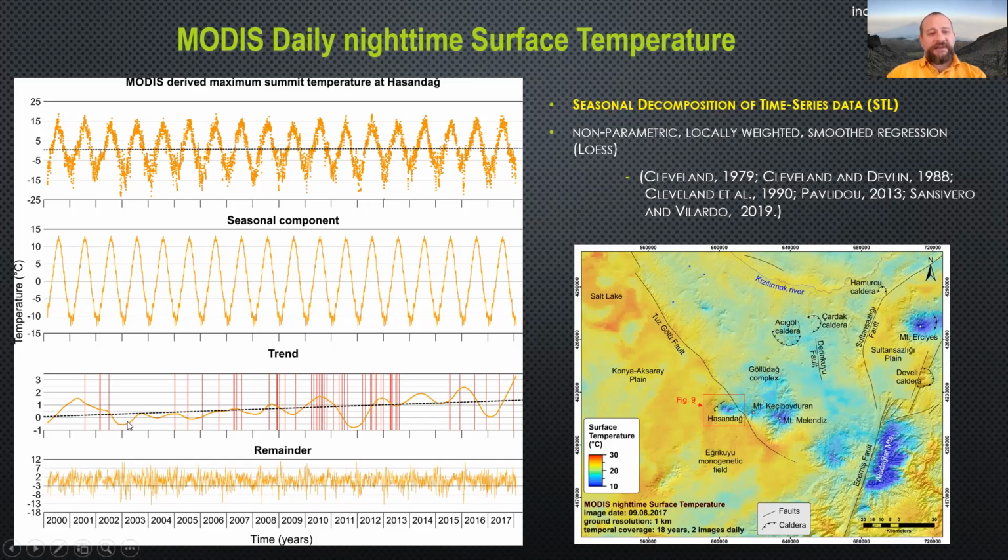We have a slightly increasing general trend in the area. This is global warming, which is consistent with the values of global warming in the area. And we have both positive and negative fluctuating anomalies, from +2 to -2 degrees centigrade.